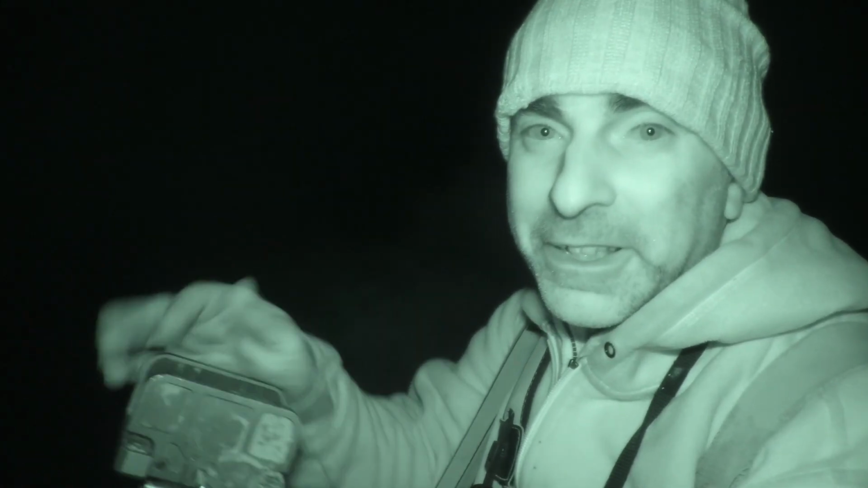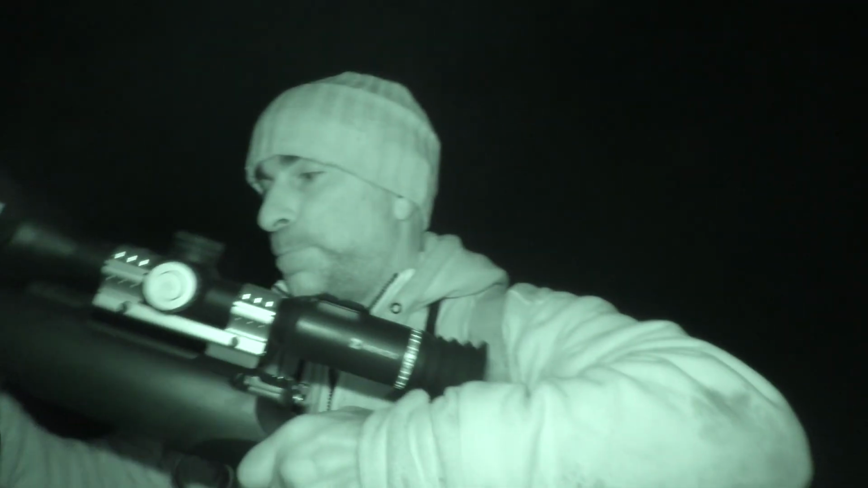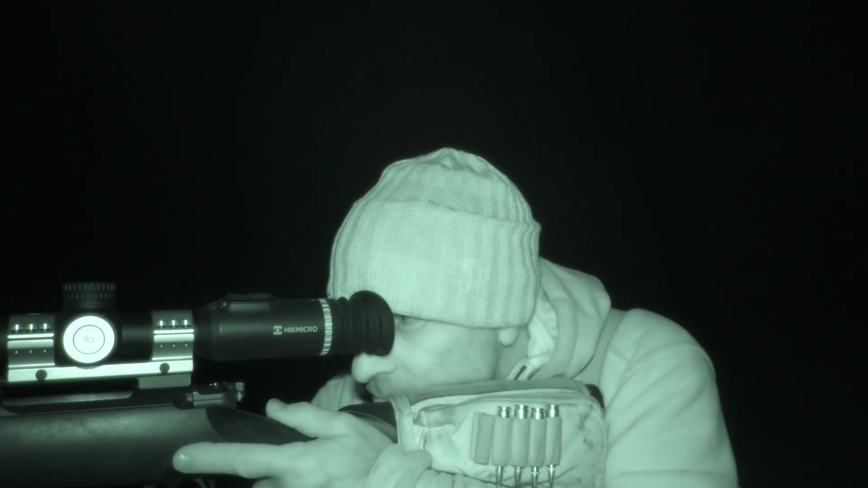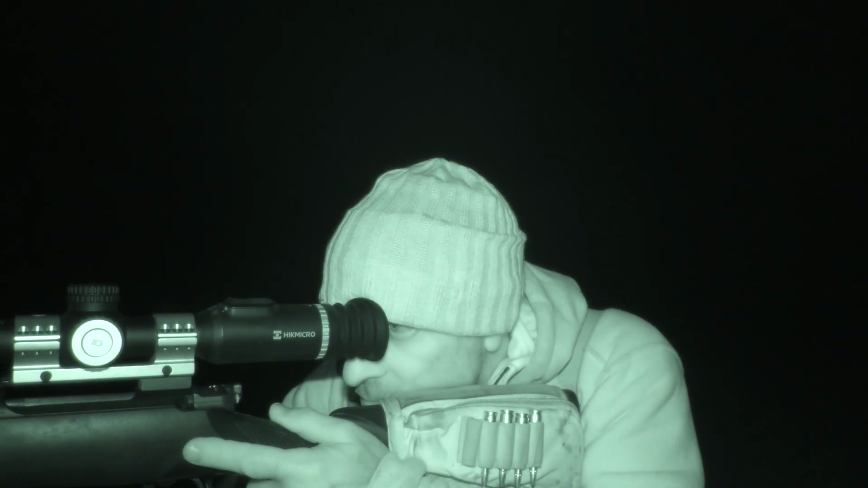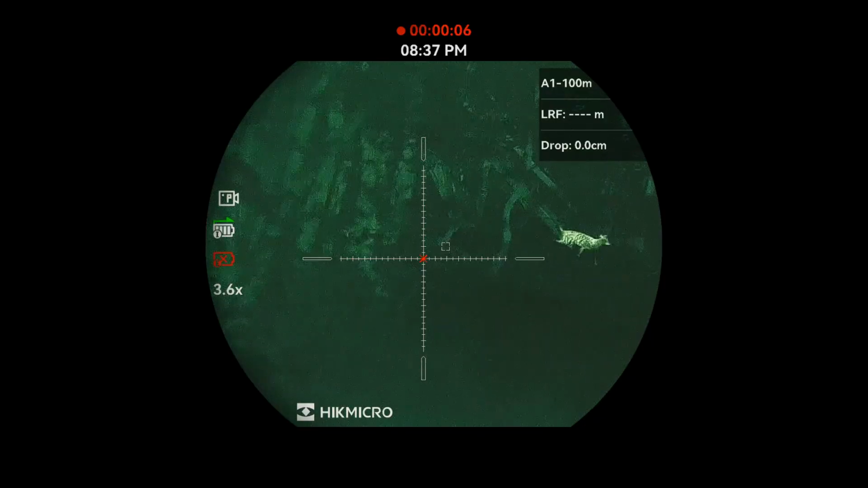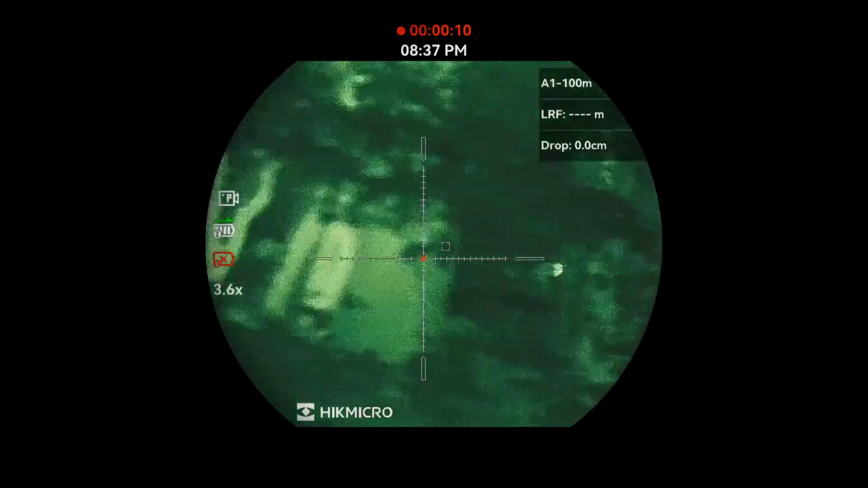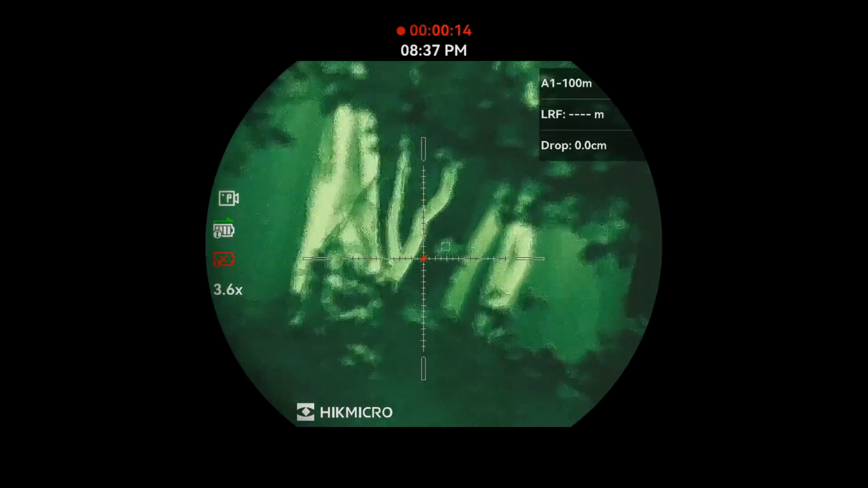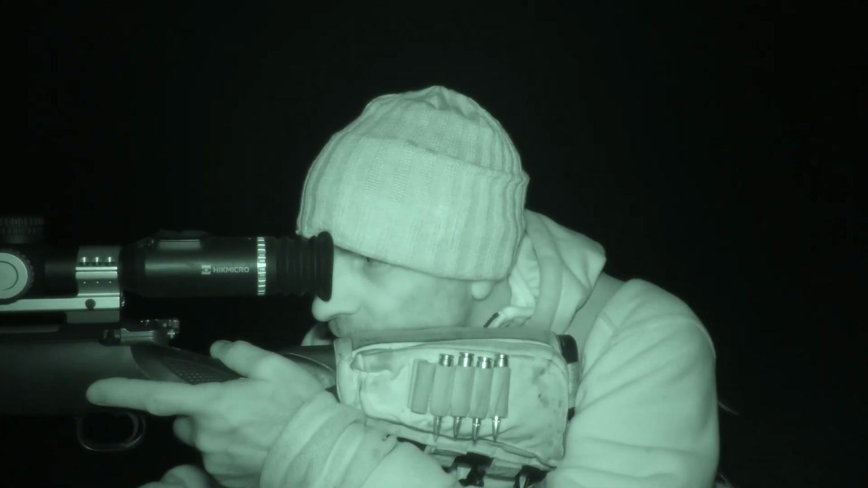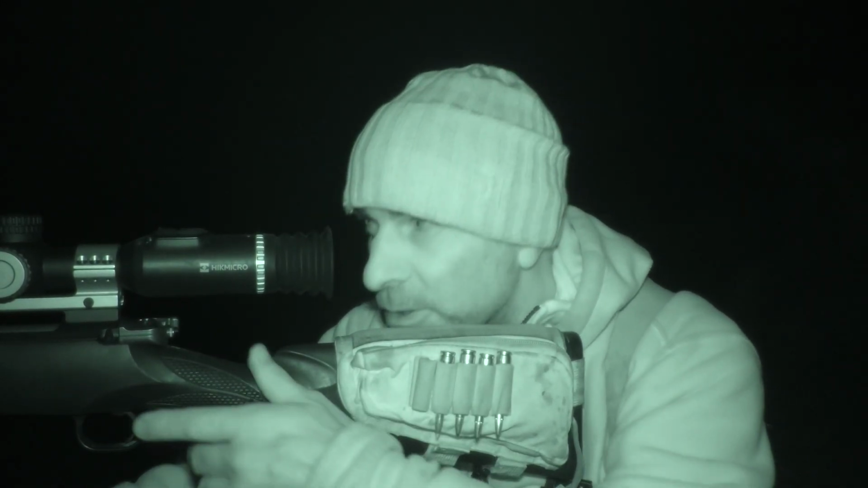We've still got fallow deer out here. They're everywhere on this bit of ground. And there's our muntjac, but we've also got something else in there which could well be a fox. The problem I've got is getting a clear shot through the branches.